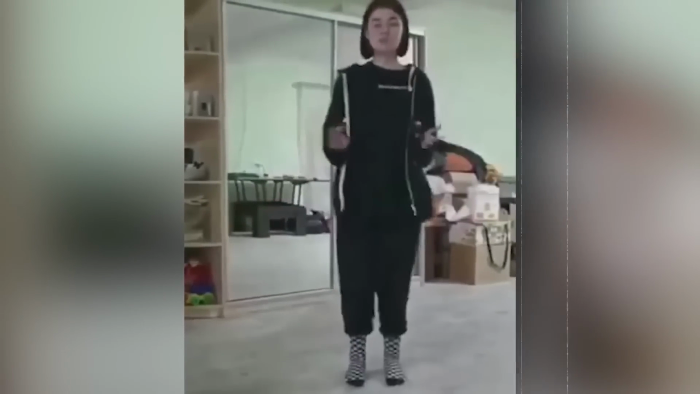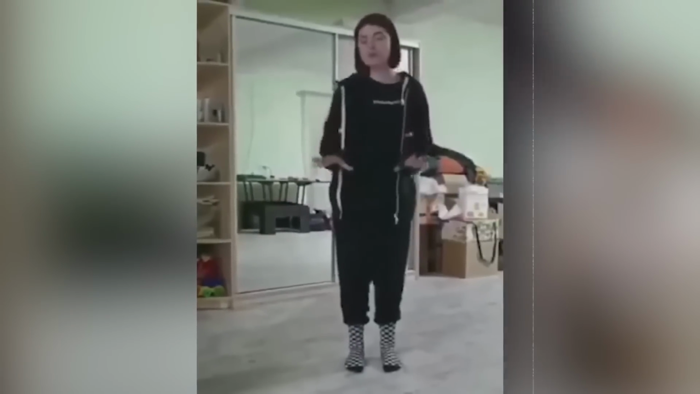This video is from TikTok, where a girl is doing a popular dance trend. While she's dancing, her closet in the background opens slightly on its own. Out of that closet, something darts out. This creature looks strange and not like a typical squirrel. Its tail resembles a squirrel's, but the rest of its body is unusual. What's even more unsettling is how this small creature managed to easily open a sliding closet door.